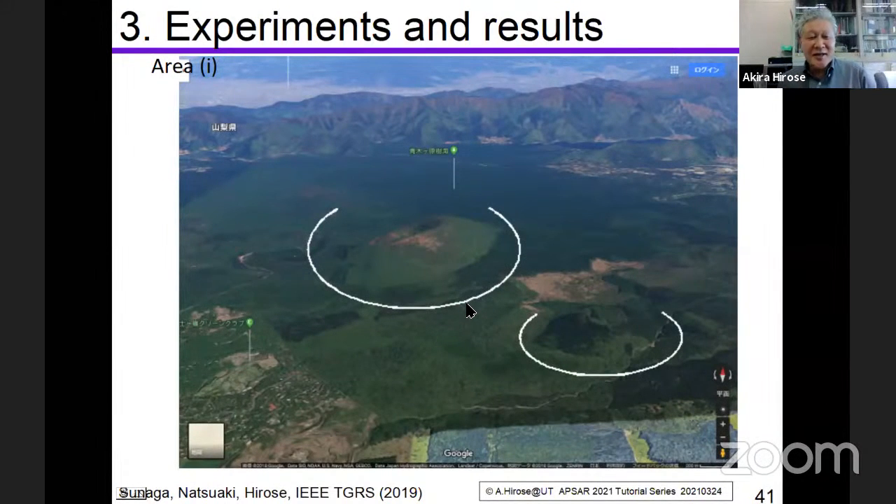Well, this is the same Google photo, showing the teacher Omuroyama here at the center. But we can also find another Omuroyama here. Well, Omuroyama-shaped mountain.